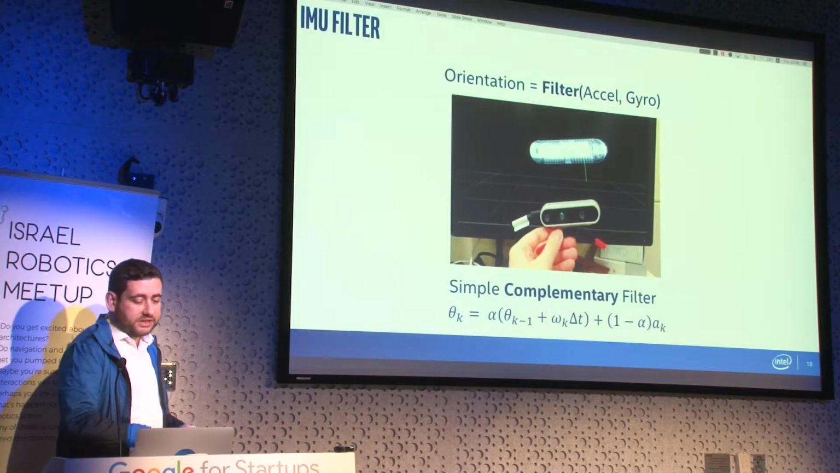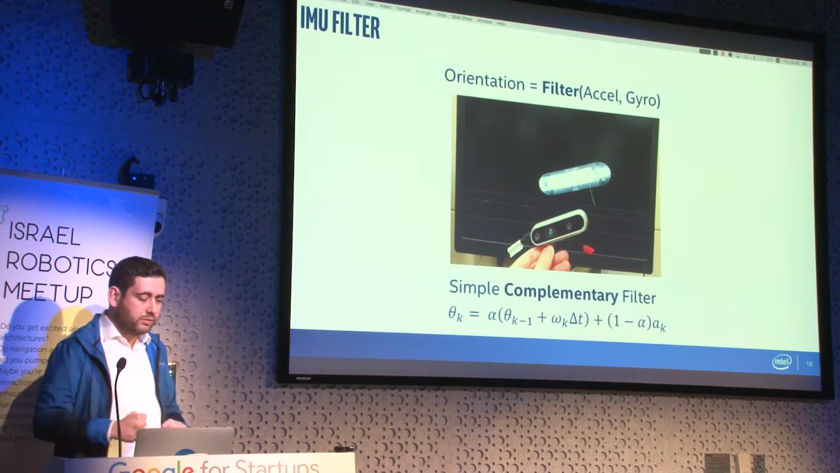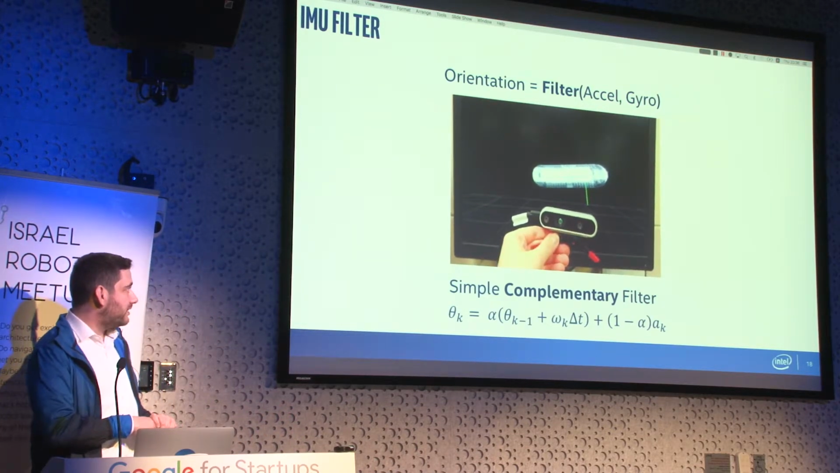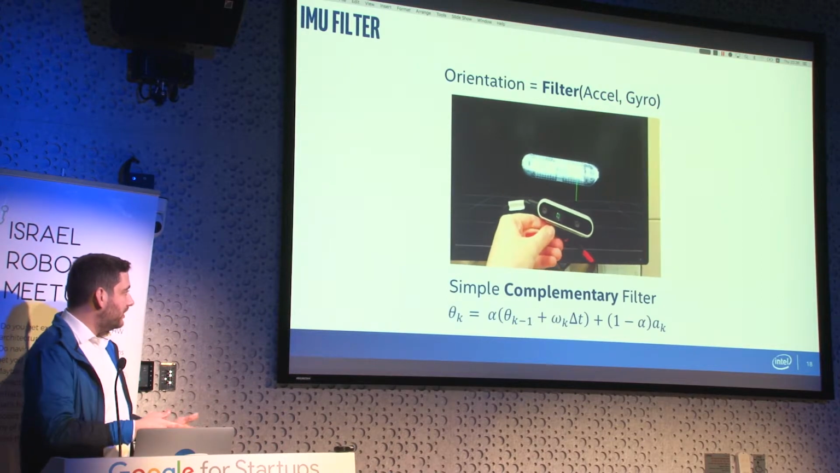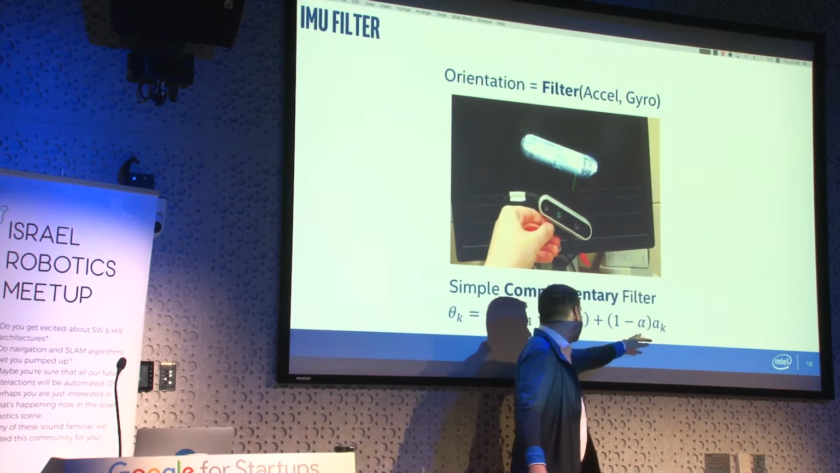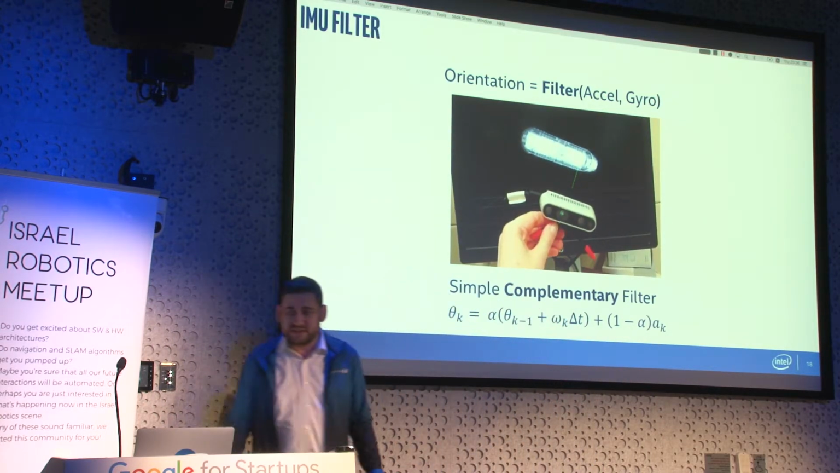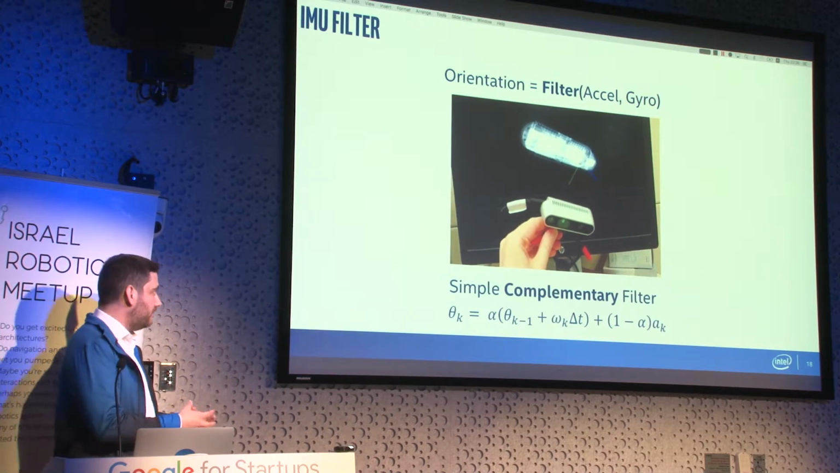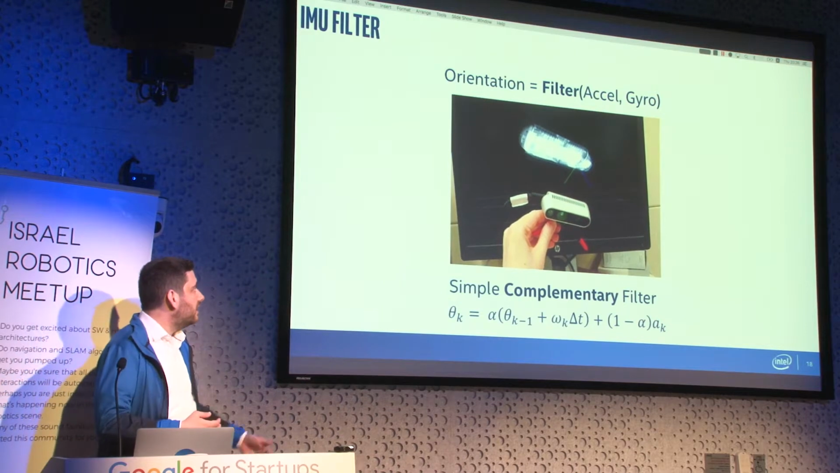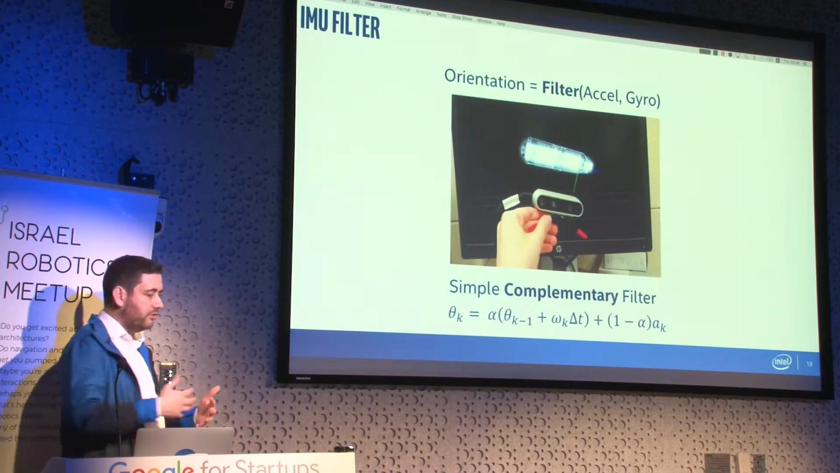And the first thing that you can do with an IMU is you can get it into one of the well-known IMU filters. IMU filters are getting accelerometer forces and angular velocities, and combining them into orientation. And this way, like in this video, the camera can actually understand how it is moving.